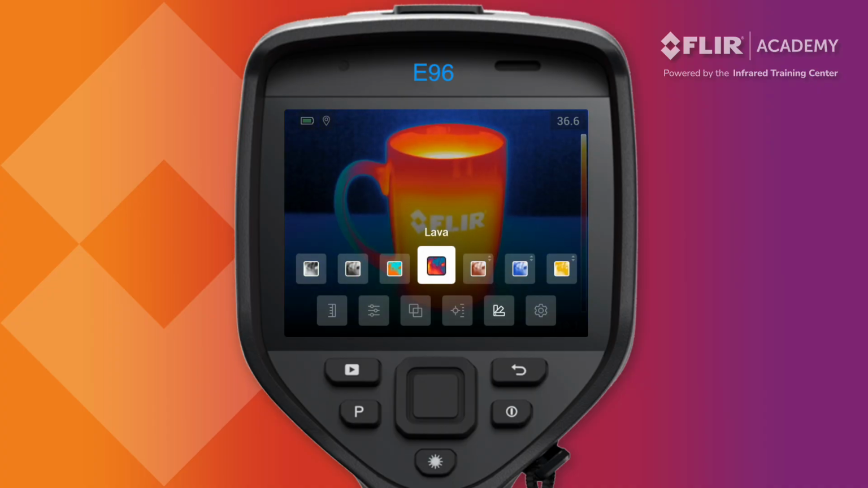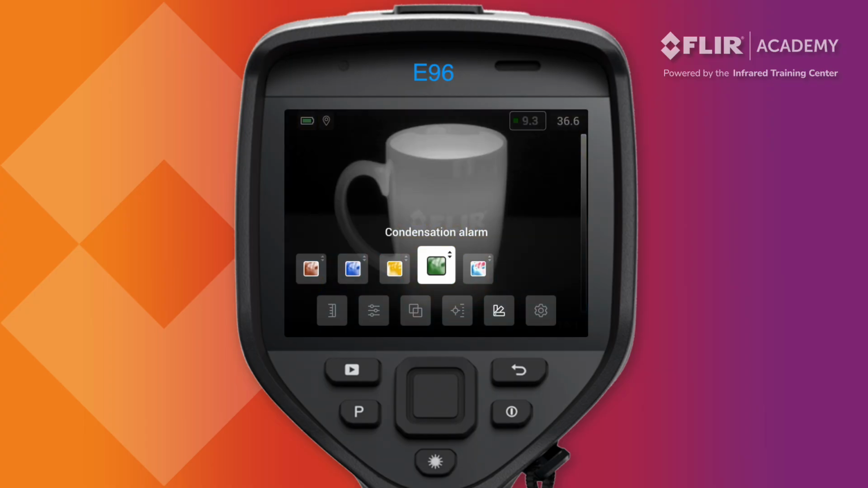There are also color alarms available on the Exx Series camera. This feature highlights regions of similar temperature on the thermal image to help operators analyze certain thermal patterns or trends. These include the above alarm, below, interval, condensation, and insulation.